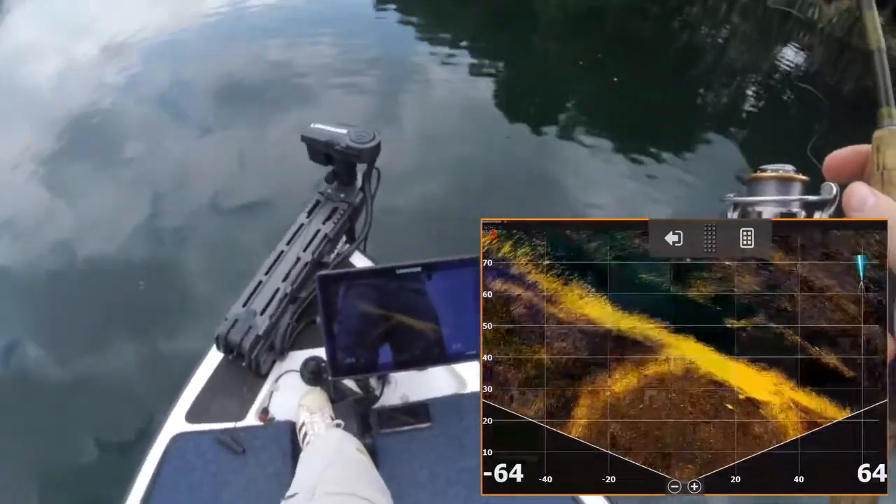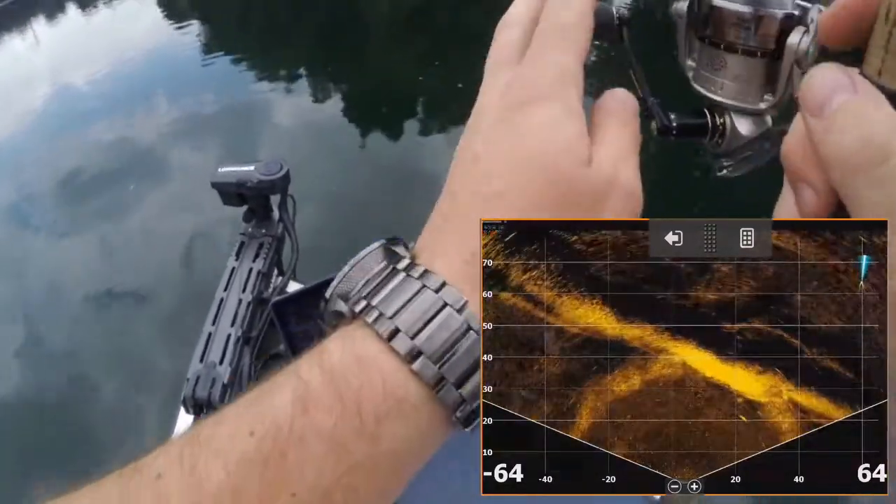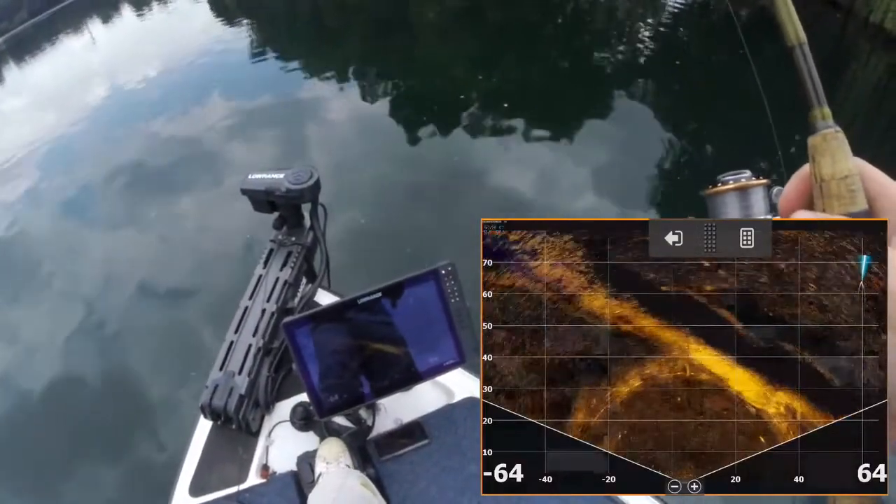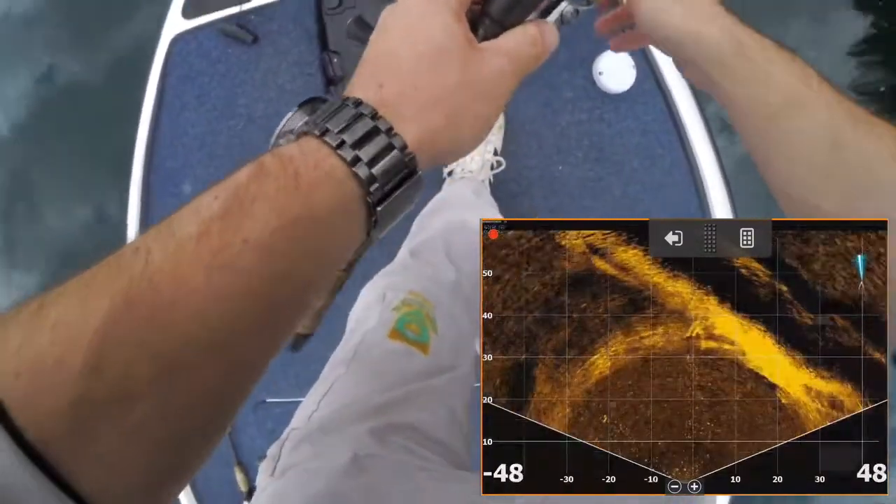You can see in the center of the screen, and we've got a fish moving off to the right as well. We do have a couple of fish off in this area, so let's just see if we can get these guys to react. Definitely a tree down there. Now we can set the range a little bit closer. You can use auto range.